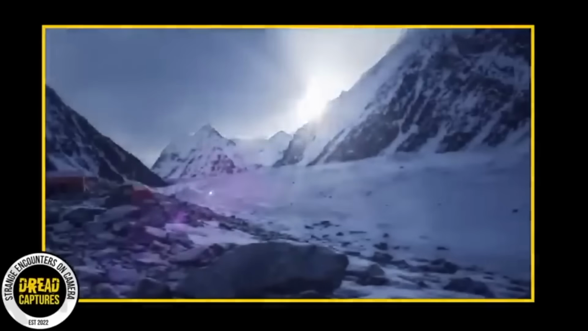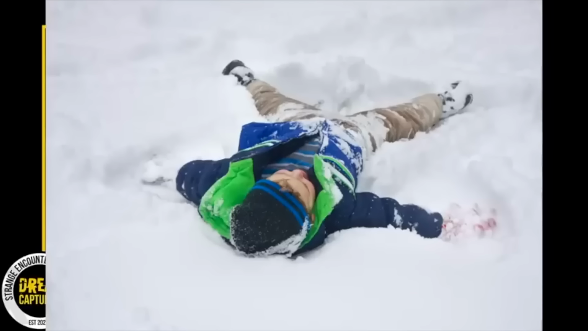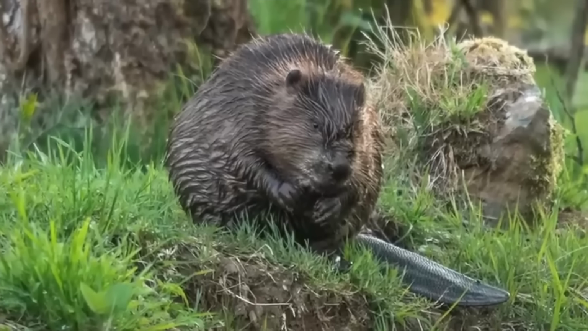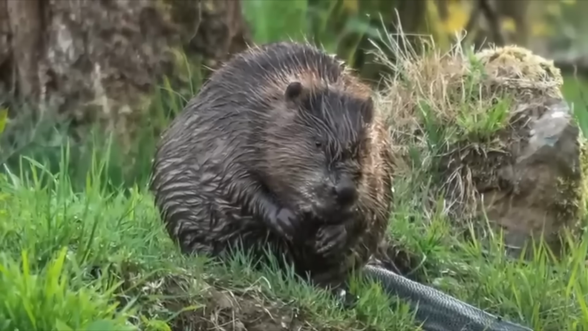The next morning, searchers found the young boy, and Rial awoke to find 3 beavers curled up next to him. Temperatures had dropped below zero over the course of the night, and experts say he would have died if it hadn't been for his new furry buddies keeping him warm. Animals truly are amazing.